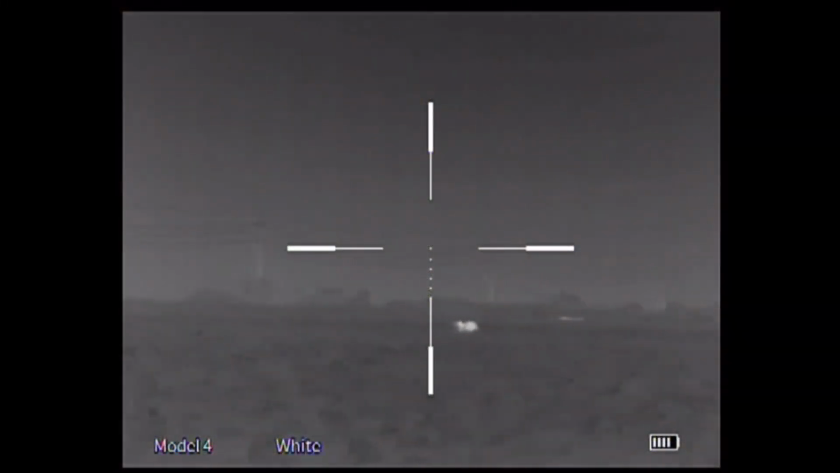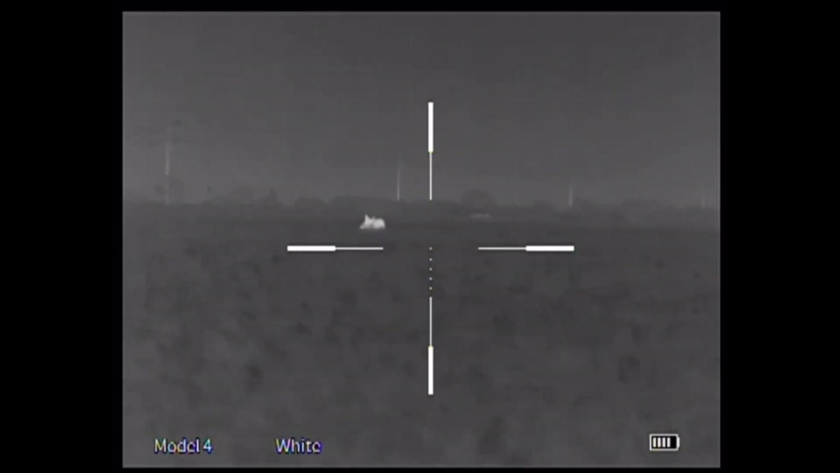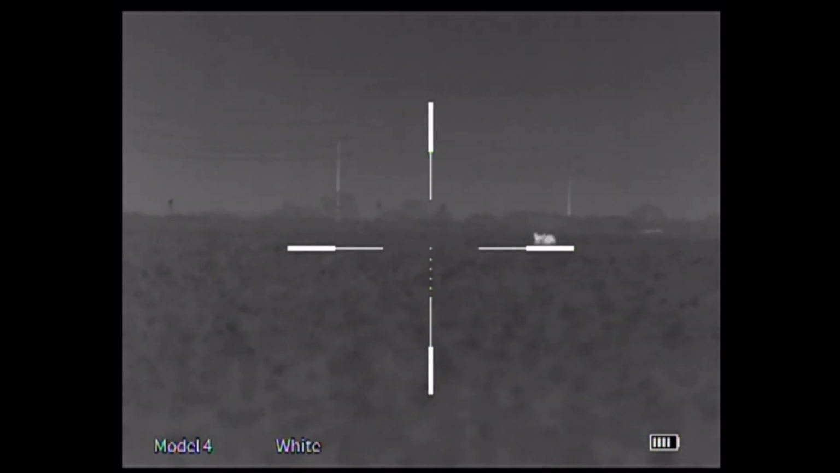After this, we went on to our first field for the night, checked it, didn't see anything, went to the second field, and here we are at the third, and I get him on a pig.